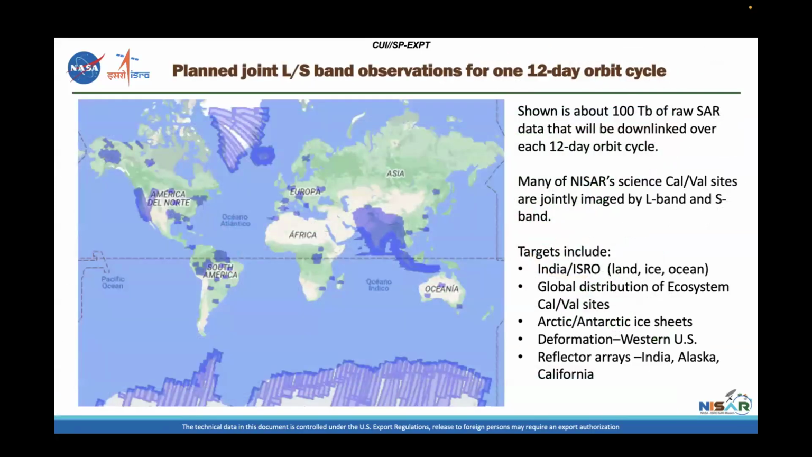So another thing to highlight is that the 2 instruments on board NISAR are L and S band. That means they operate at 2 different wavelengths. And there are going to be some places on Earth where those L and S band instruments are going to be recording at the same time. This is a completely unique data set. This has never happened before.